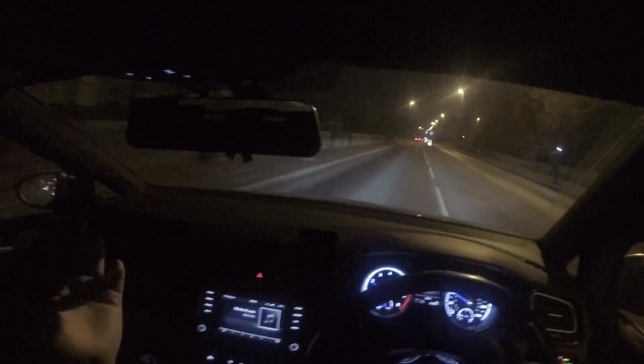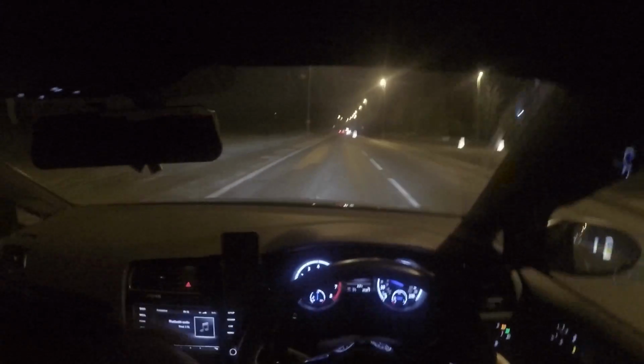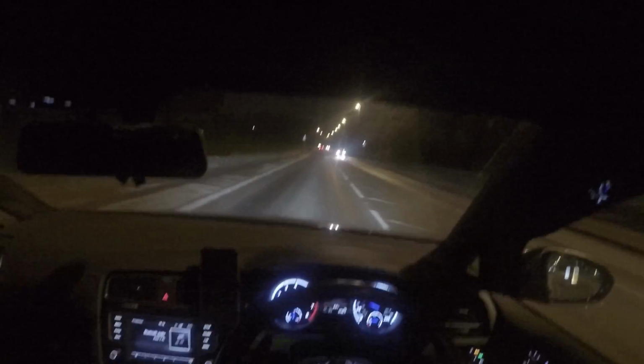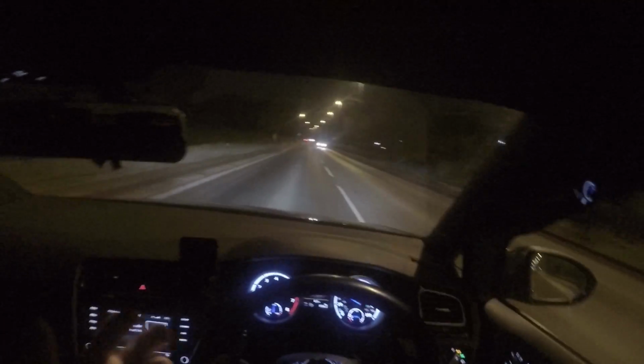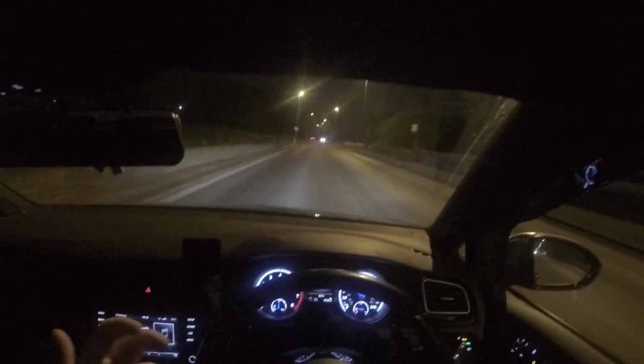But the car is in normal mode at the moment. In fact, I'm lying, it's in individual mode. And in individual mode, I've got the engine sound to sport, I've got the steering to sport, so it's a little bit better, but I've got everything else, the throttle response, all normal. So you can't really hear that much. I'm hoping you can hear me pretty well. It's the first time that I've used a GoPro properly.